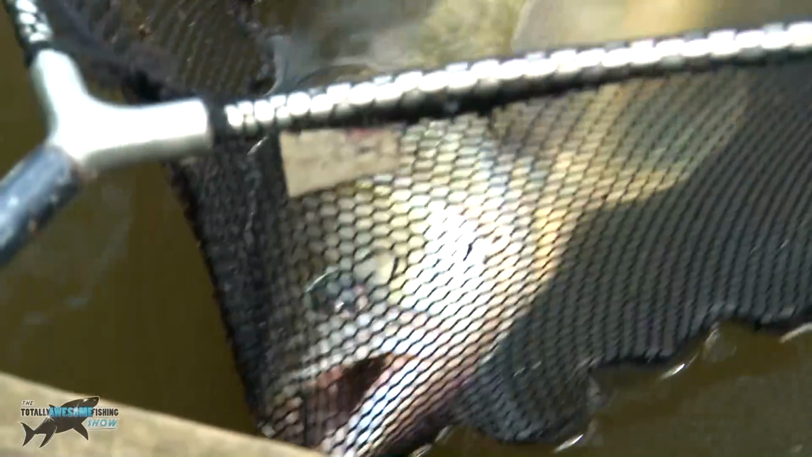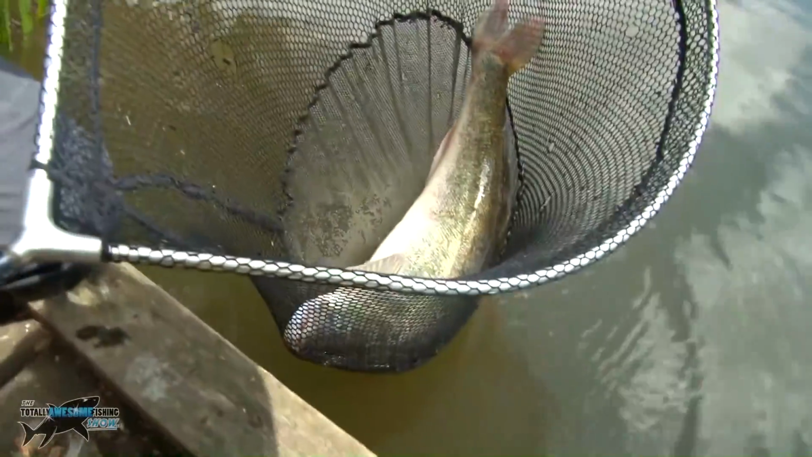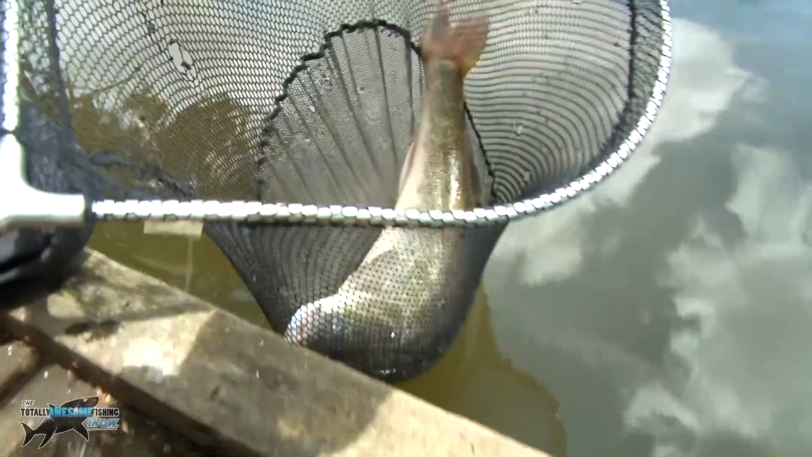He was hooked on the lip. And this is a nice, chunky zander. Yeah, good big fish. It's a real surprise for me to catch this at this time of year. I wonder if he was out looking for that bream shoal.